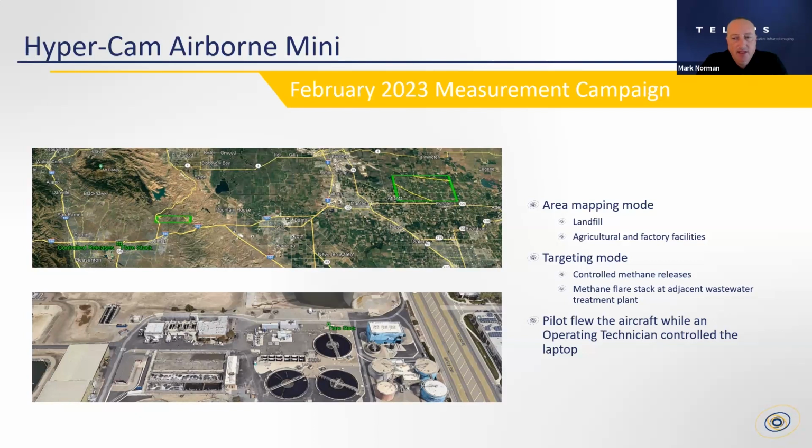And if you see the two greenish rectangles towards the right, that's where we flew missions over a landfill and some factories and some other agricultural areas. So the goal here was to just sort of see what could be done with the system in these different types of modes and over these different geographical areas.